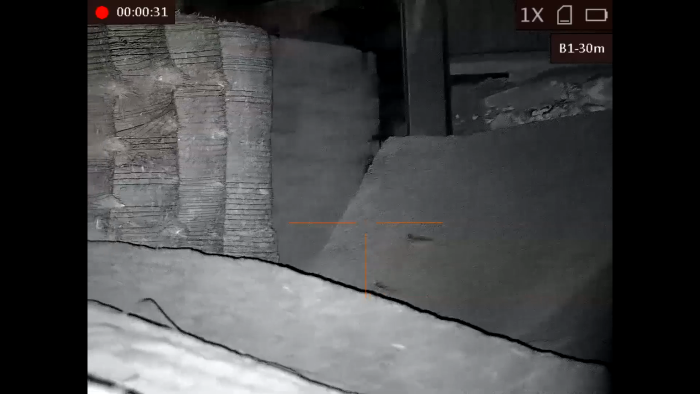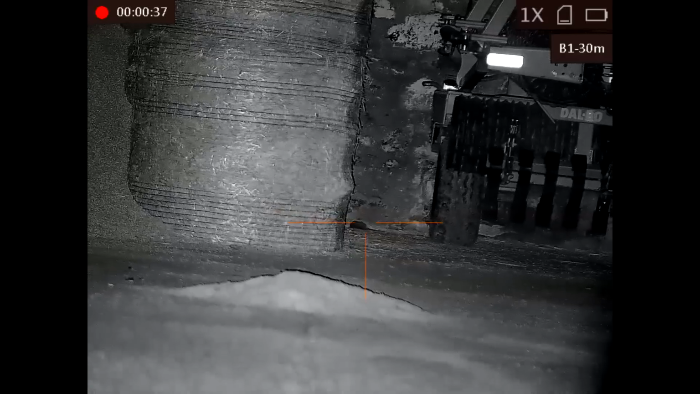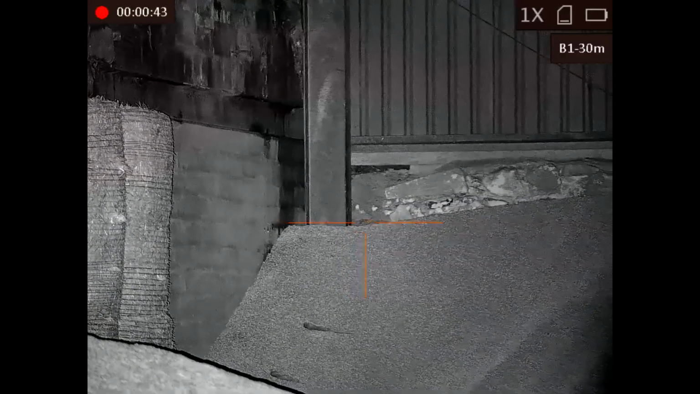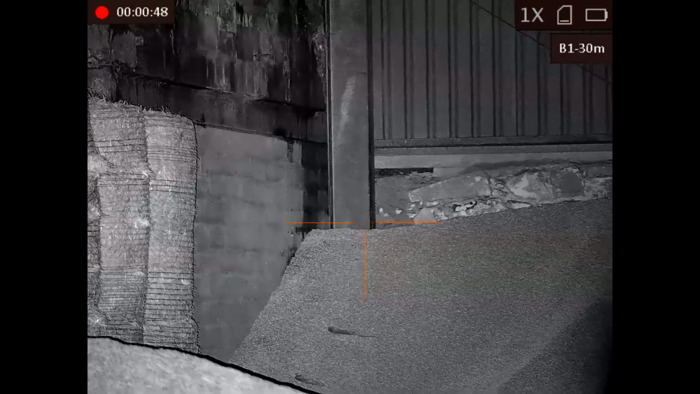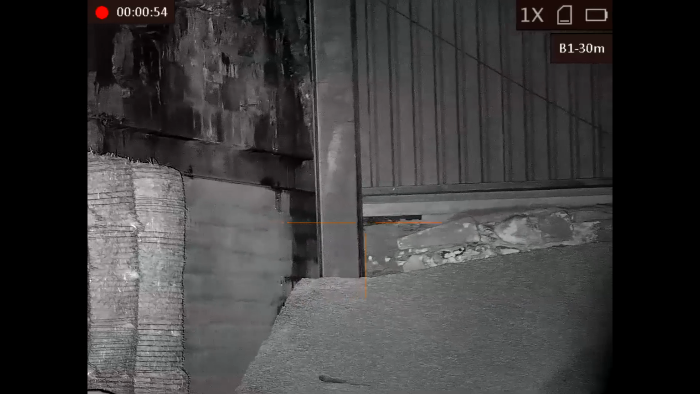In the thermal, I can see 1, 2, 3 rat bodies, plus there's a bit of a glow here, just a sort of peripheral glow. I'm wondering if there's a couple of dead rats there. Hopefully there are, because I've shot several in that crevice.